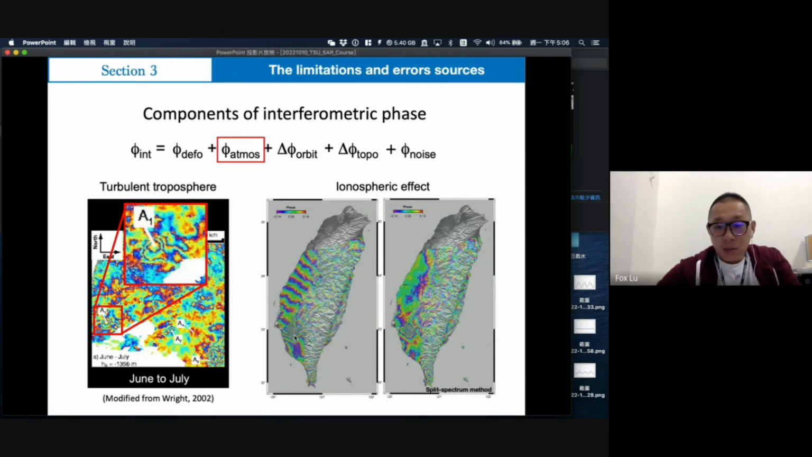However, if we look from here to here, it shows 1, 2, 3, 4, 5, 6, 7, 8, 9, 10, 11 fringes, which is almost 25 centimeters of displacement. But at that time, only this area had deformation. From here to the middle of Taiwan, nothing like this happened. So we looked at some data.